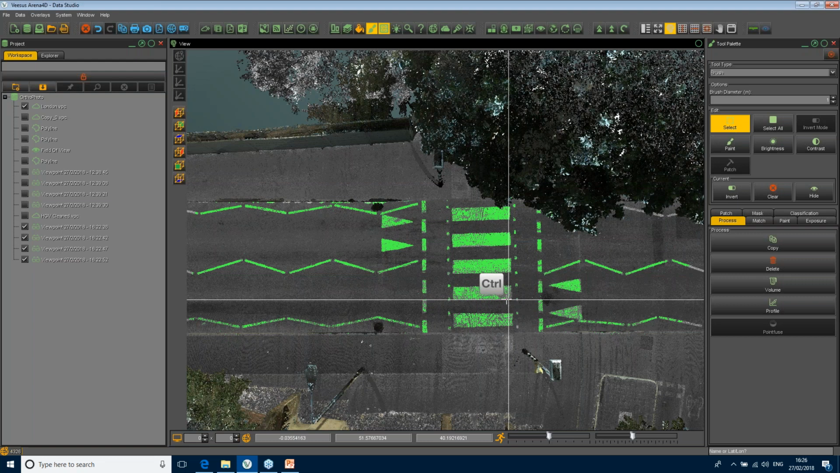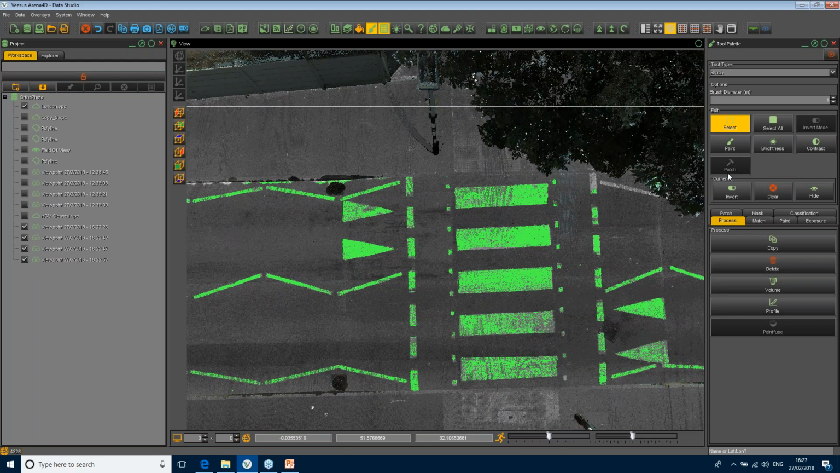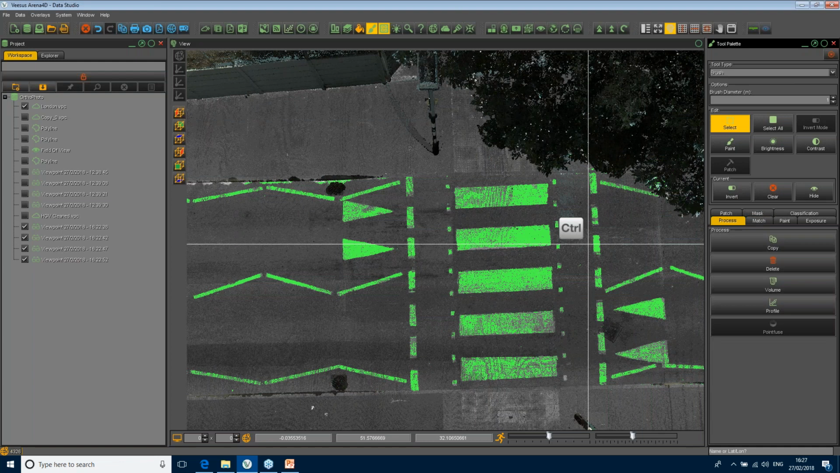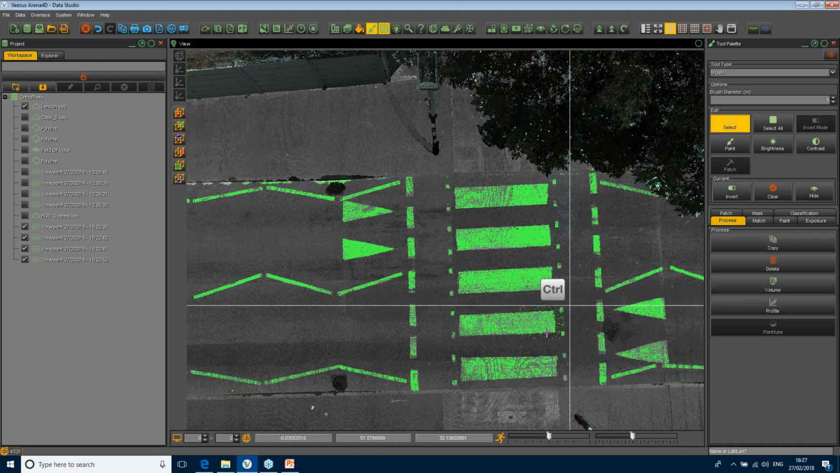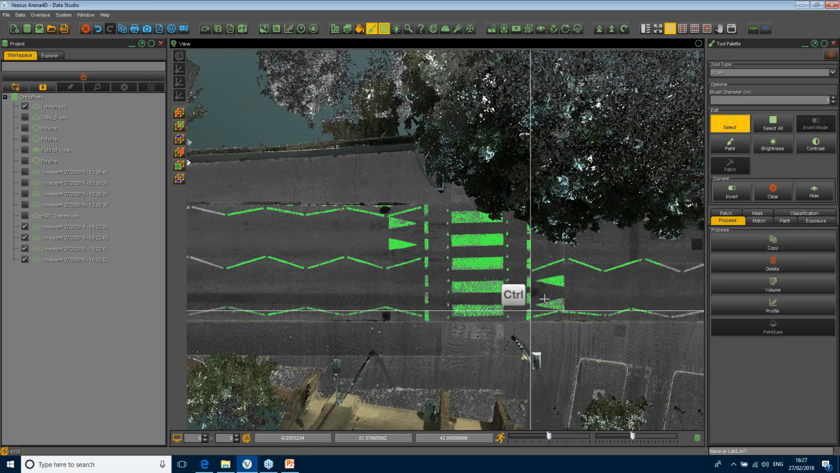There's a couple we've missed out on there. It's because they're slightly out of tolerance on the grayscale that I picked. So I could probably go and pick another color here and do that instead. It's got some speckling here. Anyway, you get the idea. So if I was doing this in an office environment, I would be a bit more careful.